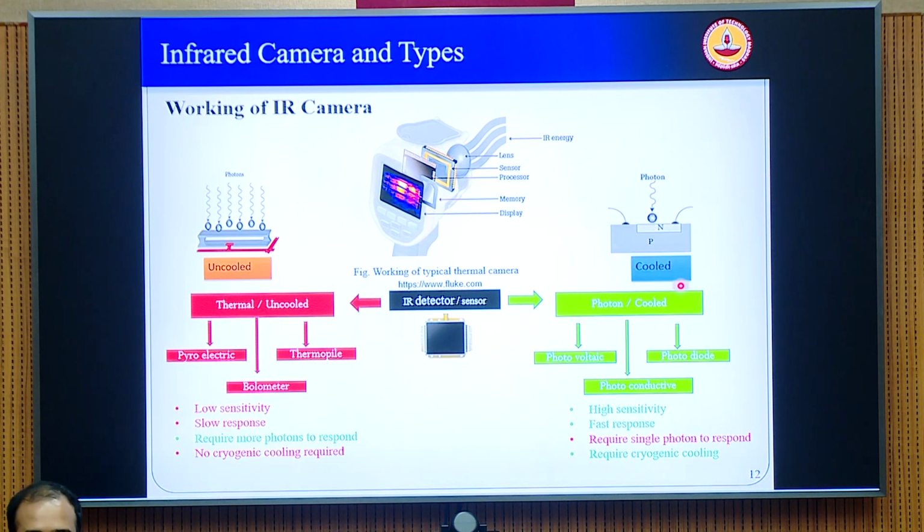And the advantages of using cooled cameras is, although they are bulky and way more expensive than the uncooled cameras, they have very fast response with respect to time. So if you are capturing images which require high speed, fast response, fast transients, you can use the cooled cameras. And the other important thing is, with the uncooled, you need many photons to fall on the detector, because the detector is basically sensing the heat directly.